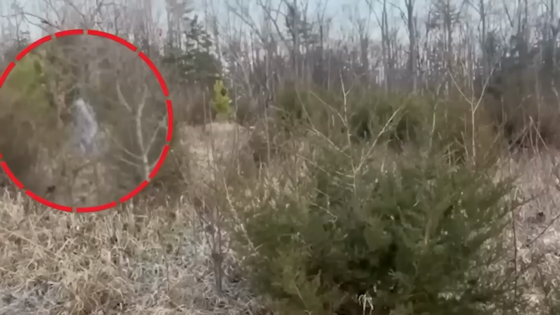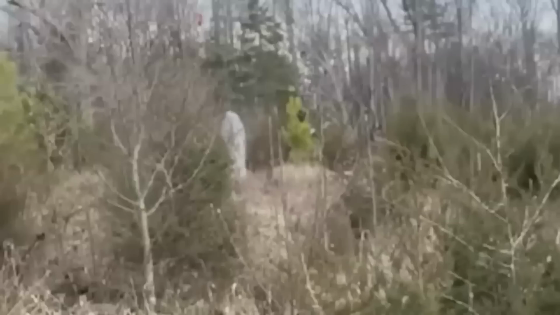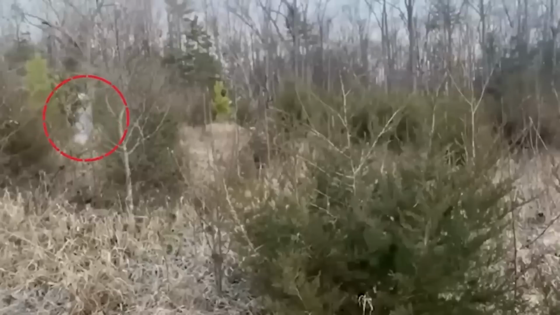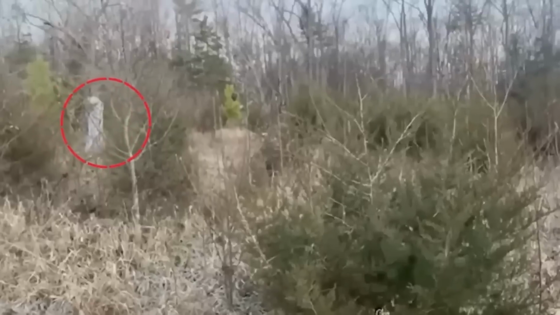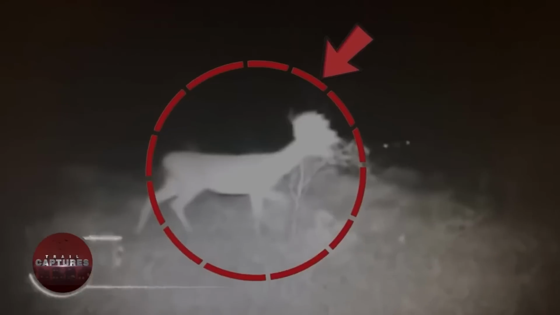The footage shows a mysterious figure wearing a long white robe wandering through the bushes. It's unclear whether it's a human in a peculiar outfit or a supernatural entity. Though it appears to be a person, the question remains, why was the strange individual wandering in the woods seemingly lost?